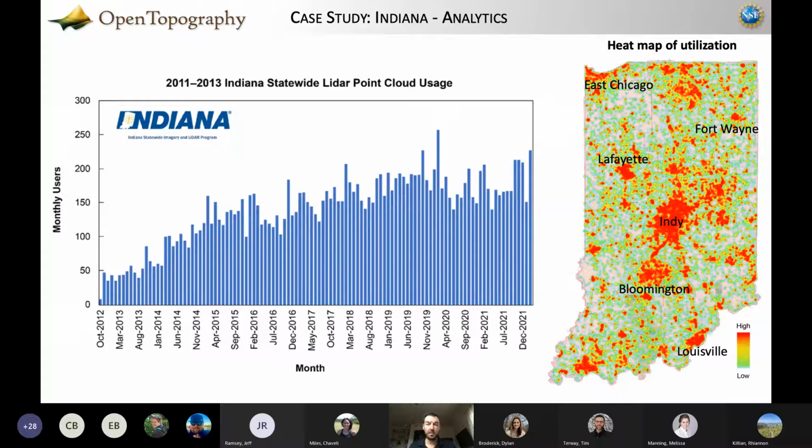And actually every data set in OpenTopography, if you go in the upper right of the map that you would make a selection on, there's a little box that says show heat map. And it turns this on. So you can fly around and look. You do this for Vermont and see where people have been accessing data in Vermont.